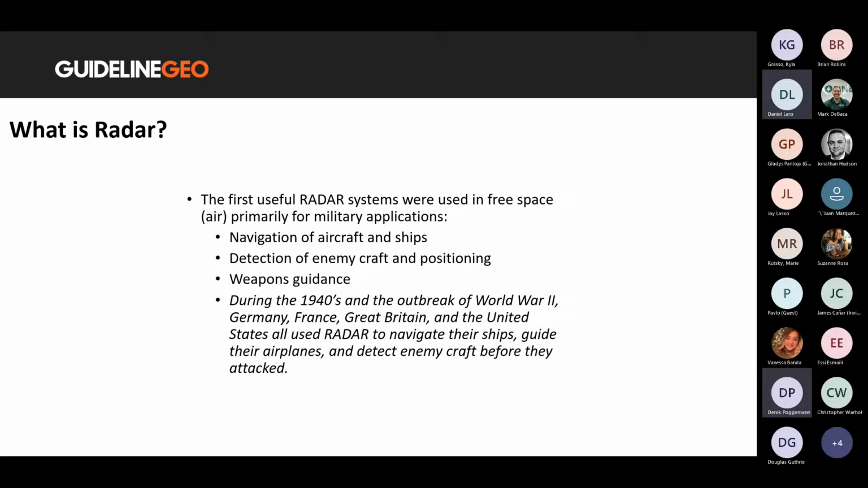The first useful radar systems were used in free space in the air, primarily for military applications. Navigation of aircraft and ships, detection of enemy craft and positioning, weapons guidance, and during World War II, Germany, France, Great Britain, and the United States all used radar to navigate their ships, guide their airplanes, and detect enemy craft before they attacked.